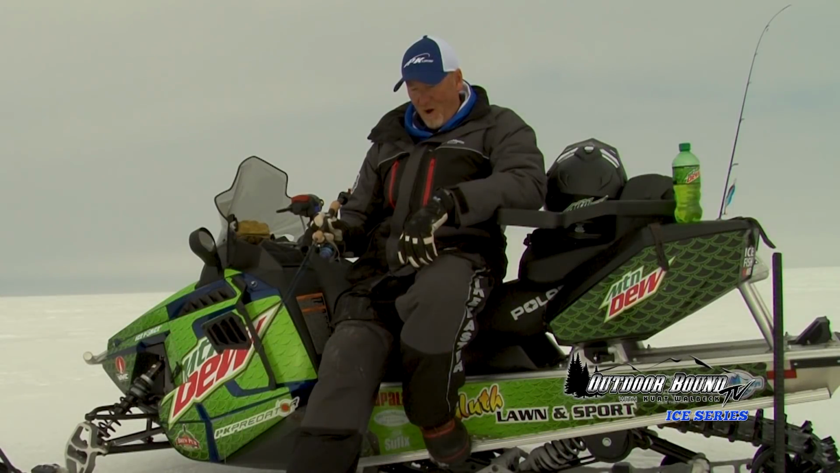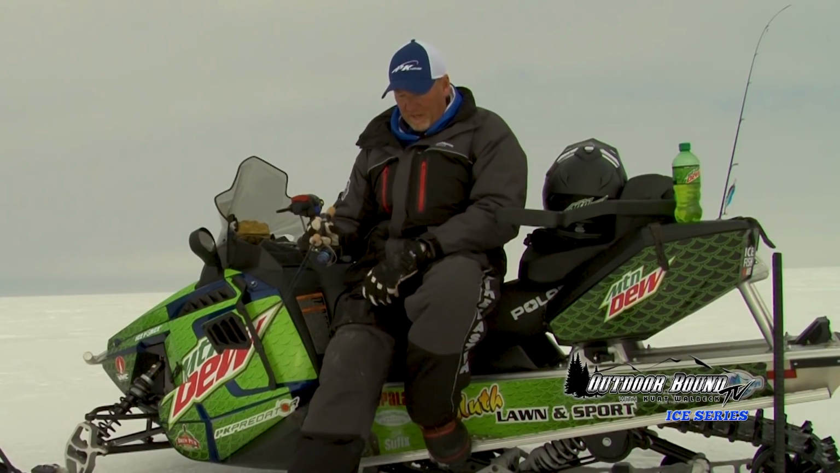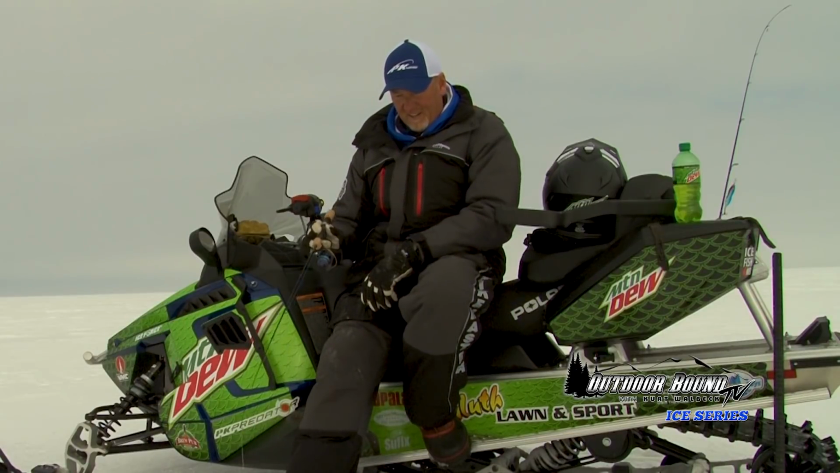We've got another small line showing up on the graph. Again, sometimes these are smaller fish, or he could just be out on the outskirts of my cone too. So we'll see if we can bring him in a little closer here and maybe get him interested.